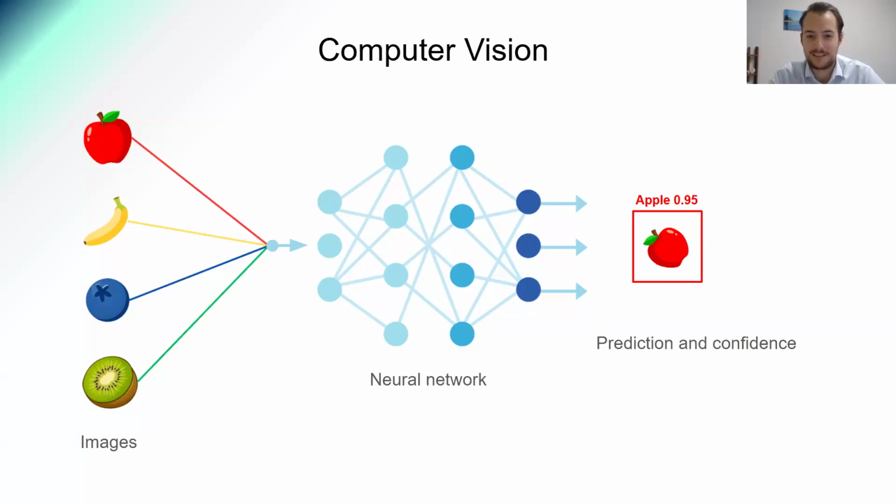So if you pretend this neural network, which is essentially nodes and weights of different paths between these nodes, and that creates the network. And for this case, you'd be given different fruit that can go through the model, and it would be able to detect the different types of fruit, give a prediction, and the confidence in that prediction.